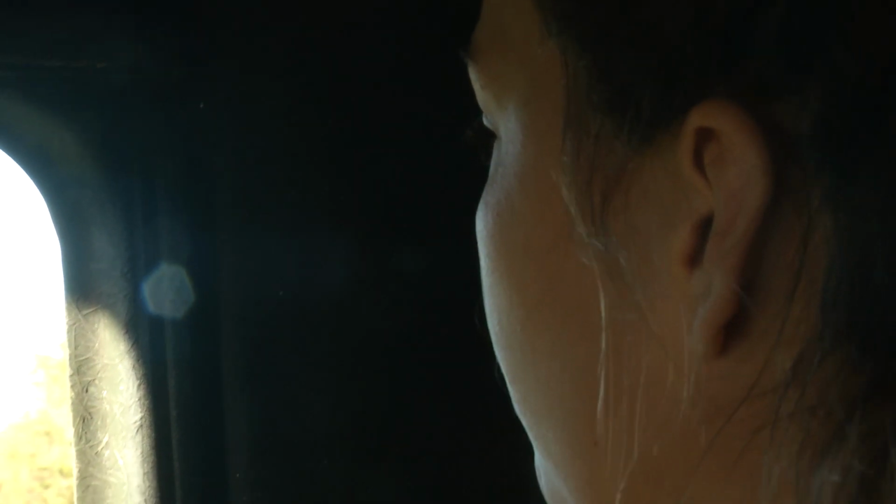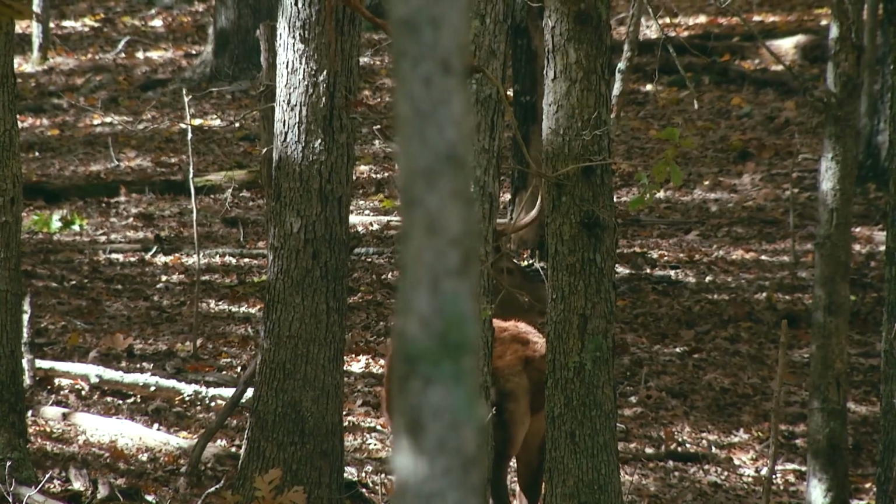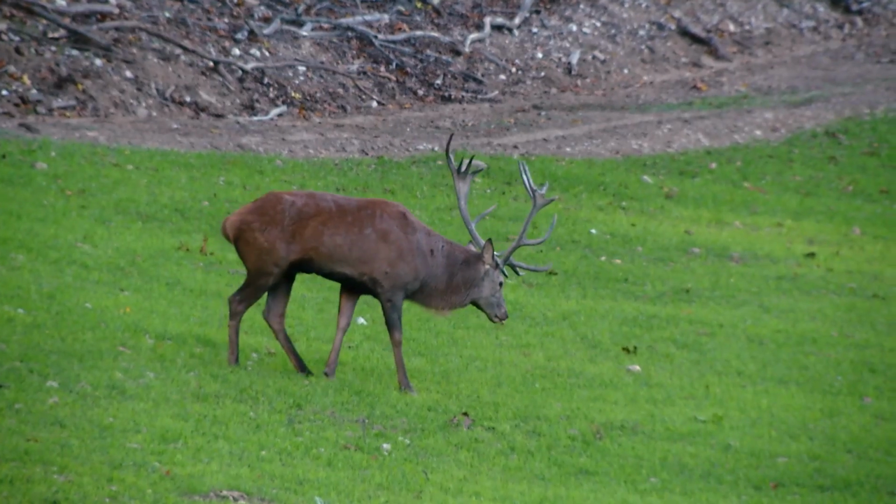The stags, they're not in roar right now, so they're really spread out. They're not chasing the hinds a whole lot right now, so we're gonna have to get out and cover a lot of ground. It's gonna be a tough hunt.